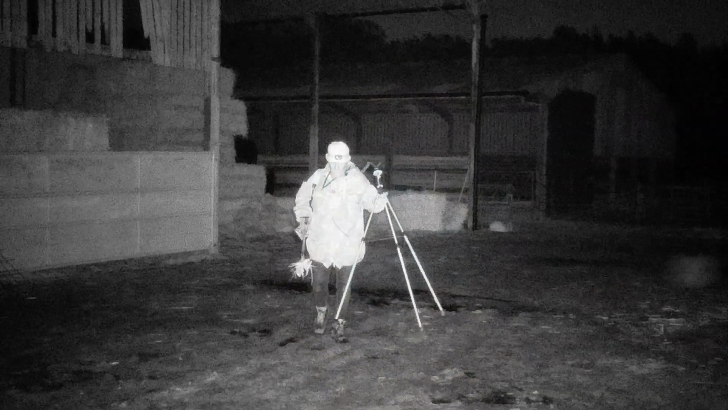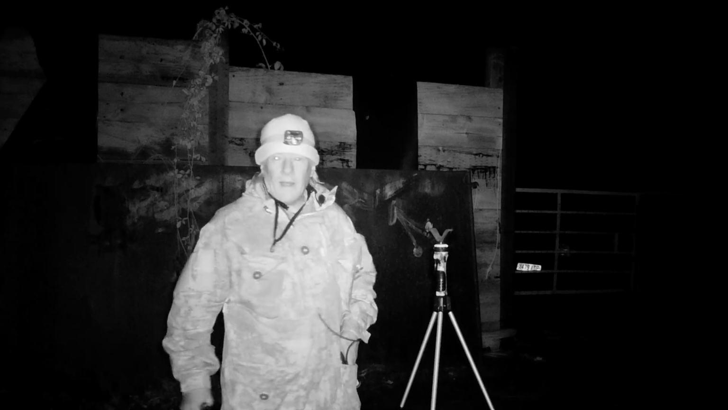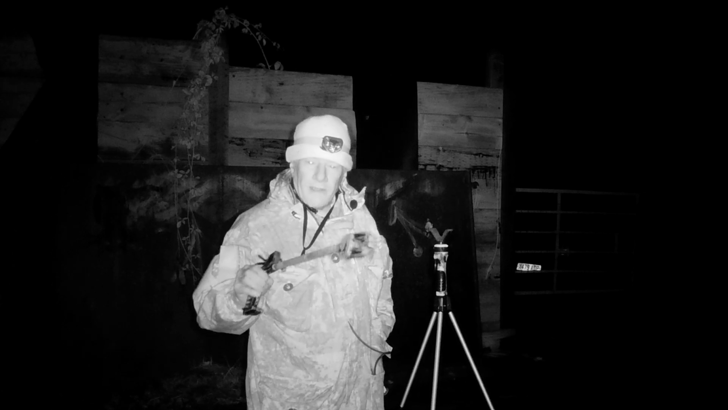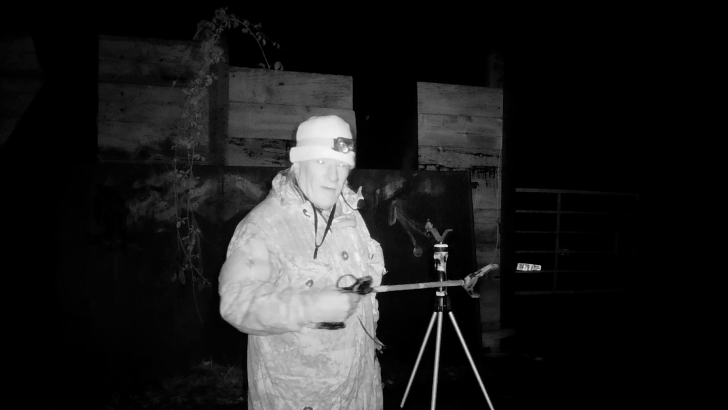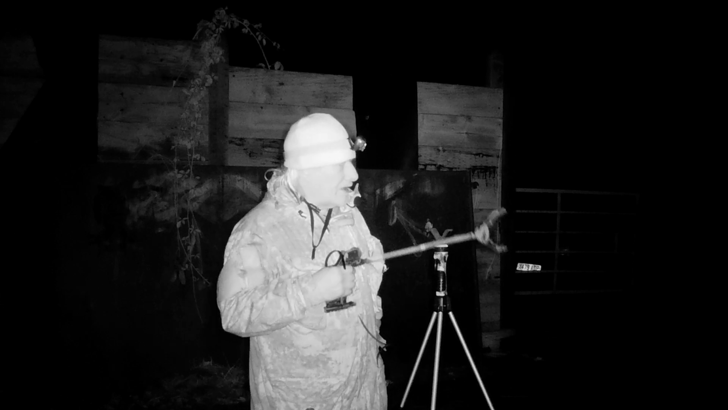Well, as you can see, lovely headshot there. That's the one that was on top of the water trough just now. That's number 2 of the evening. Now, as ever with rats, always observe the golden rule: don't pick them up with your hands. I use one of these litter picker jobbies, very lightweight. Can be a bit of a pain sometimes carting it around, but the last thing you want to be doing is handling rats.